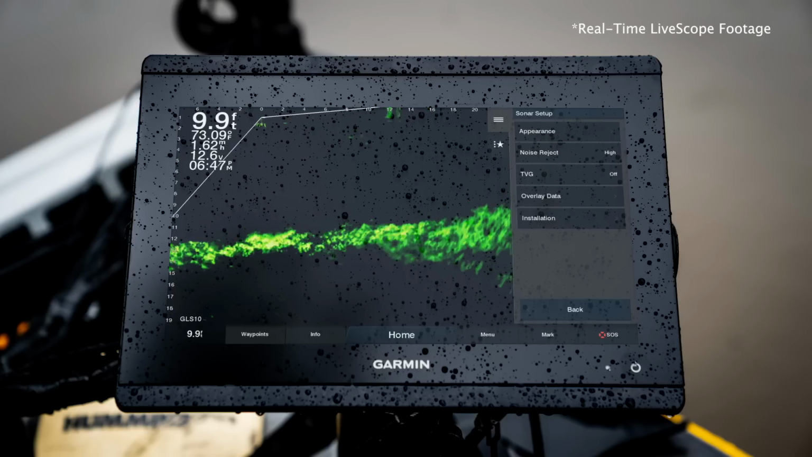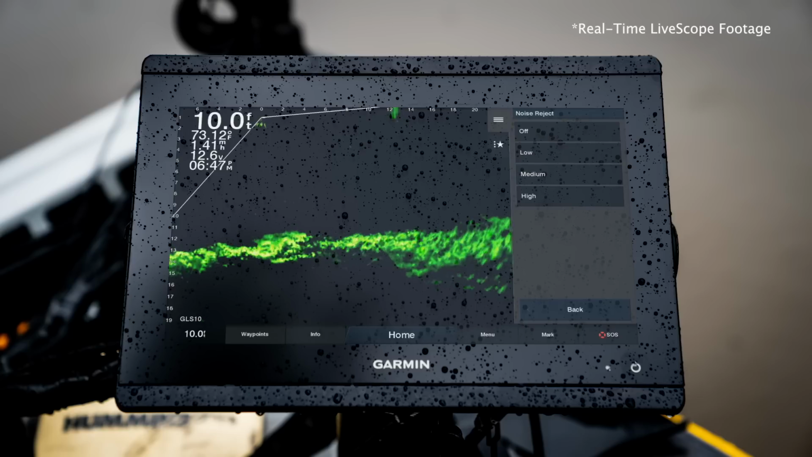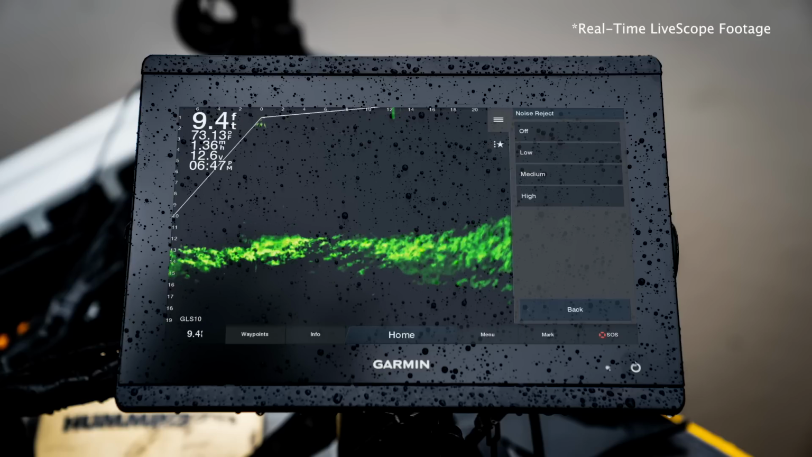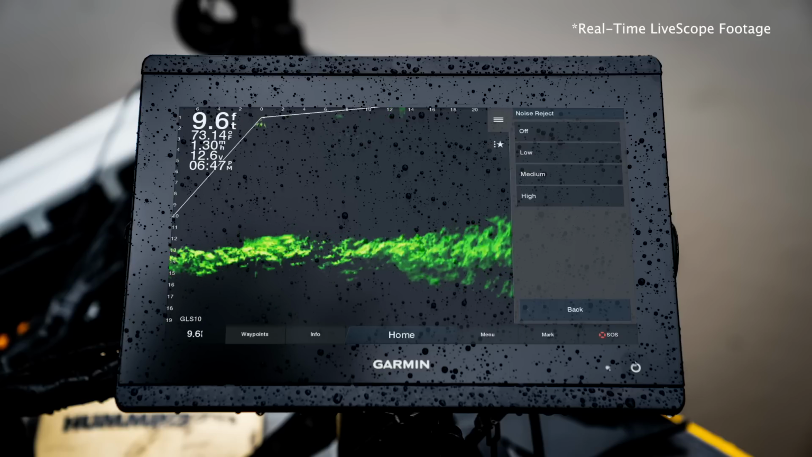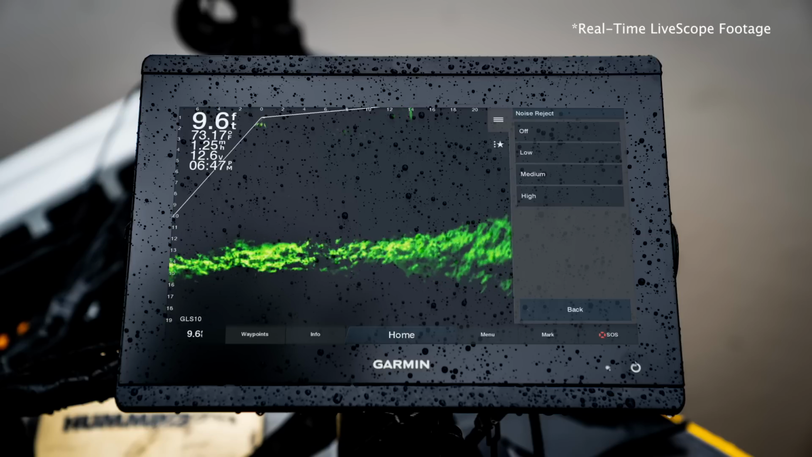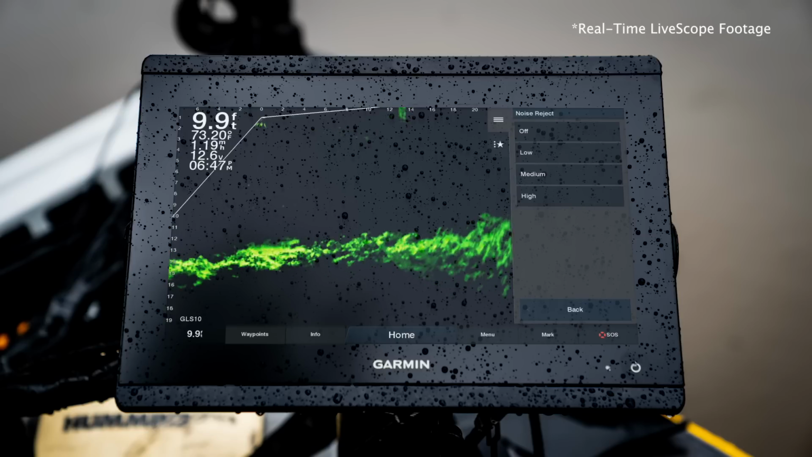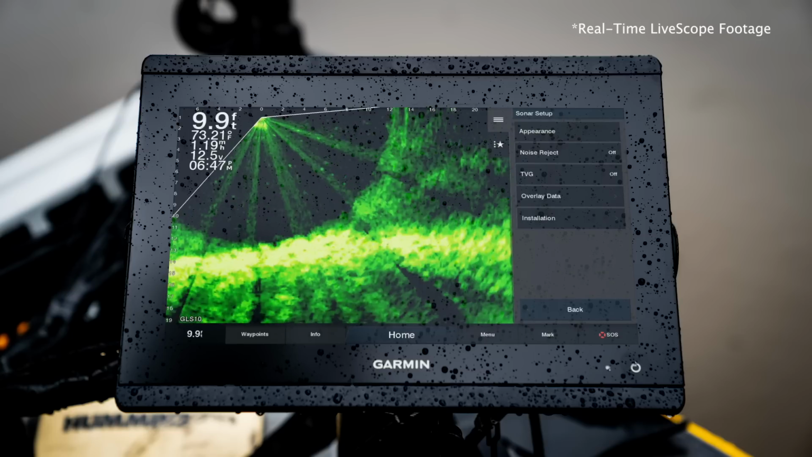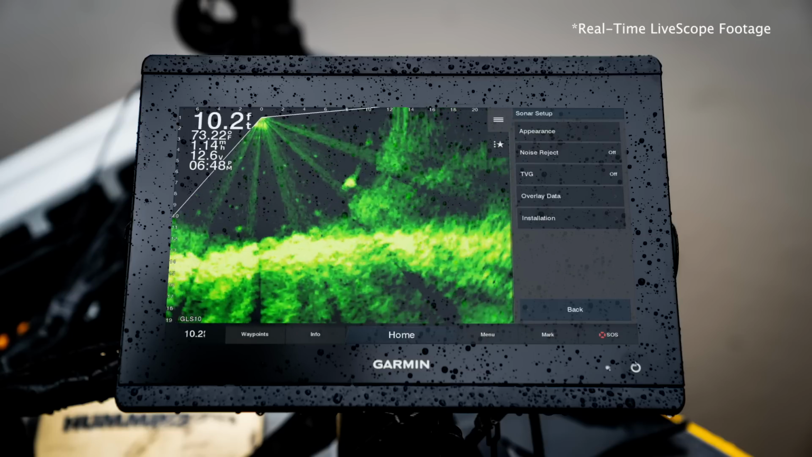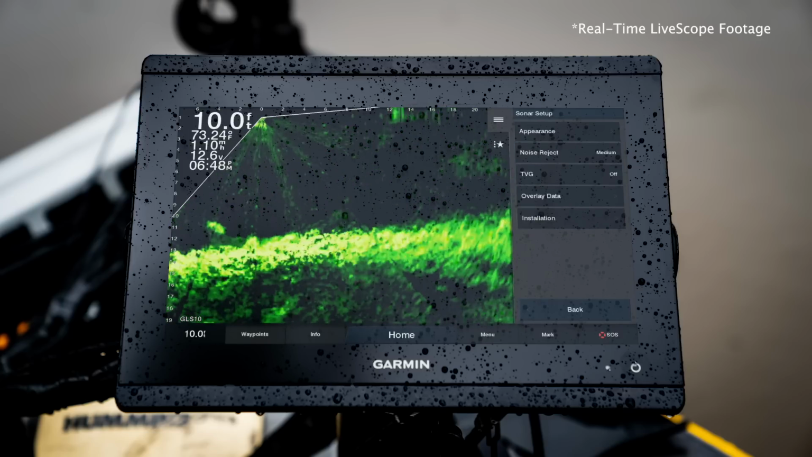All right, still in the sonar setup here, one thing we can look at is noise rejection. Right now it's set at high. You can see where you're seeing the bottom, but you're not really picking anything up in the water. What noise rejection is going to do for you is if there's debris in the water, it's really silty, things like that. If you turn it off, you pick up absolutely everything. So that's no bueno. And high's too much. Run that guy right at medium.